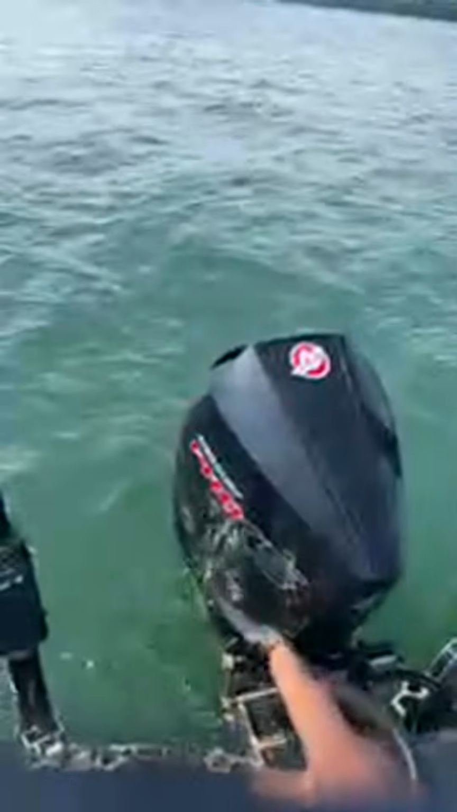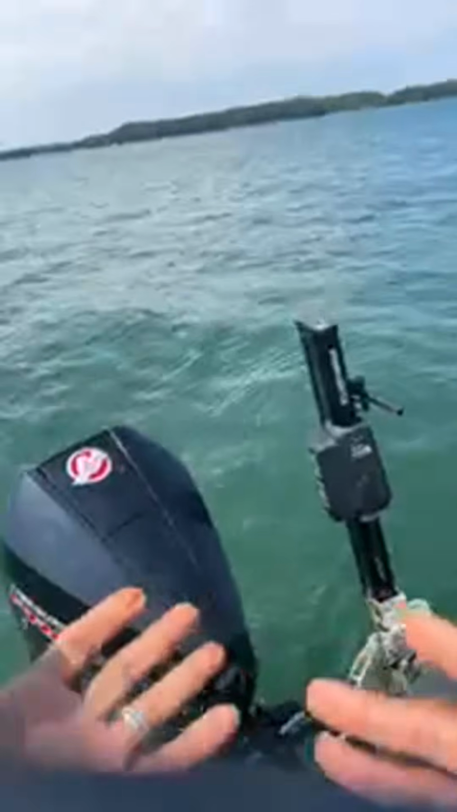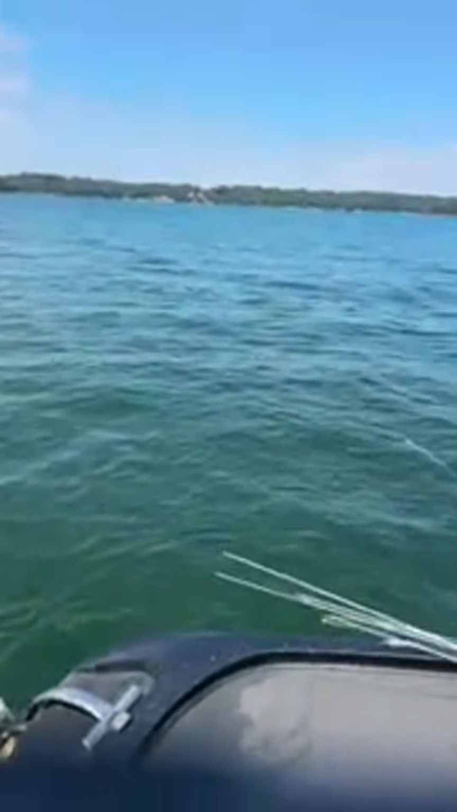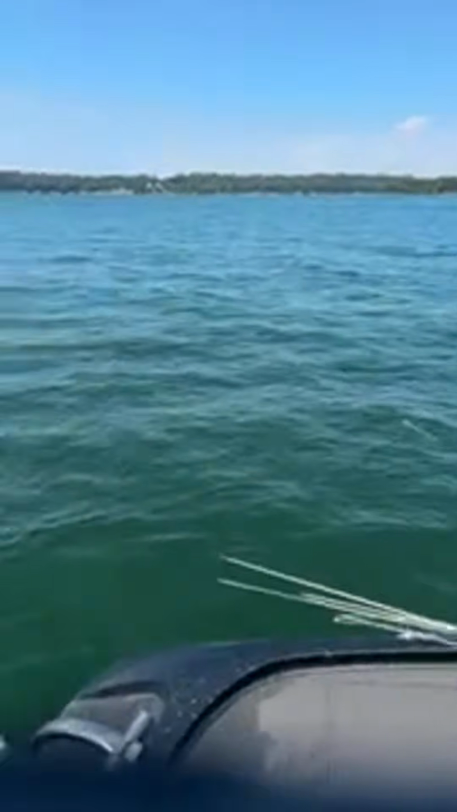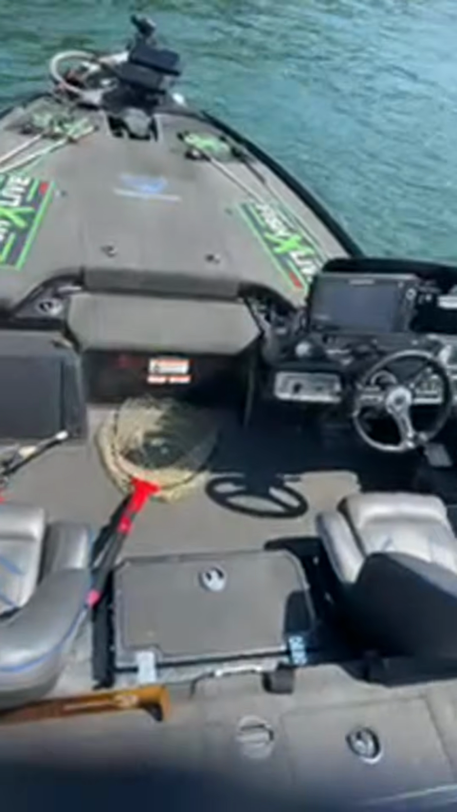I'm rolling in a Nitro Z20. Shout out to FishXLive.com. Also, shout out to SWAT Lawn Operations, guys. Does SWAT have a website yet? All right, it's being pushed by a Mercury Pro XS 250 horsepower 4-stroke motor. So depending on the setup, you go around 70, a little more, a little less, depending on gas load, how many people you have on the boat, what type of equipment you have on here.